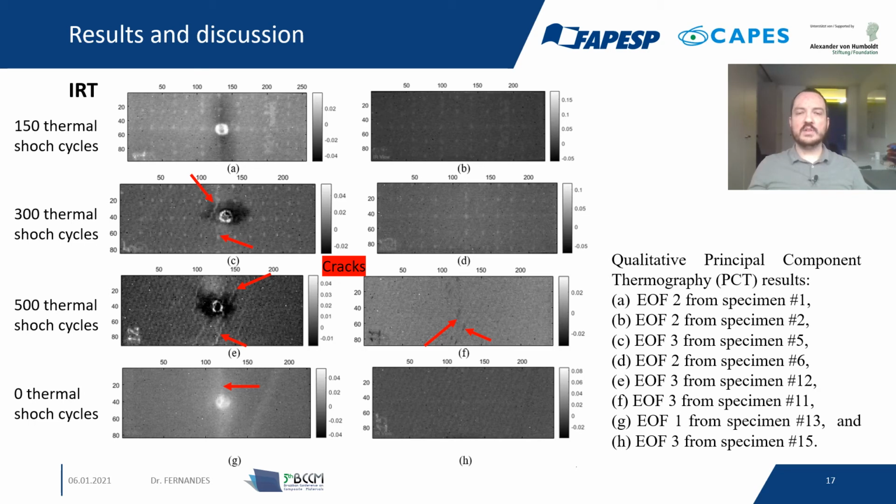We can also see cracks here in the specimen which was submitted to 500 thermal shock cycles but not impacted. Why is that? Because of the stress that this specimen was subject to due to the 500 thermal shock cycles, which could introduce some damage in the fiber and the matrix, causing some cracks.